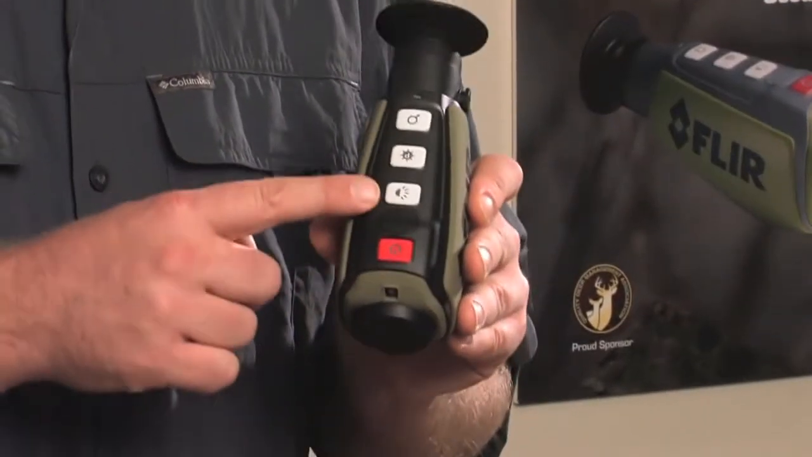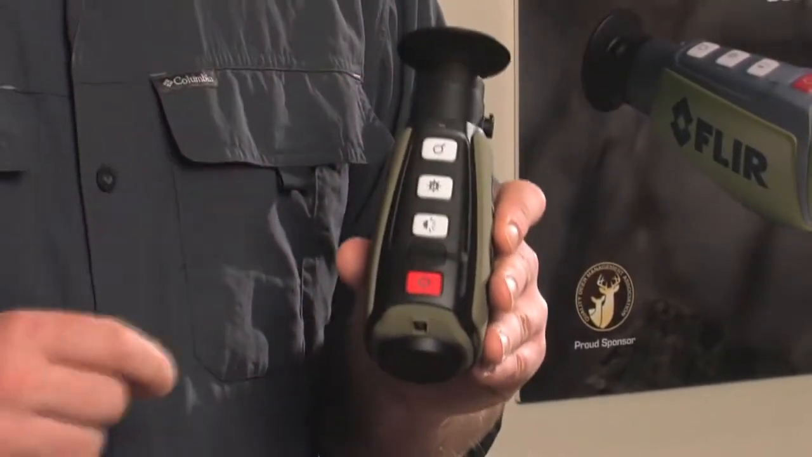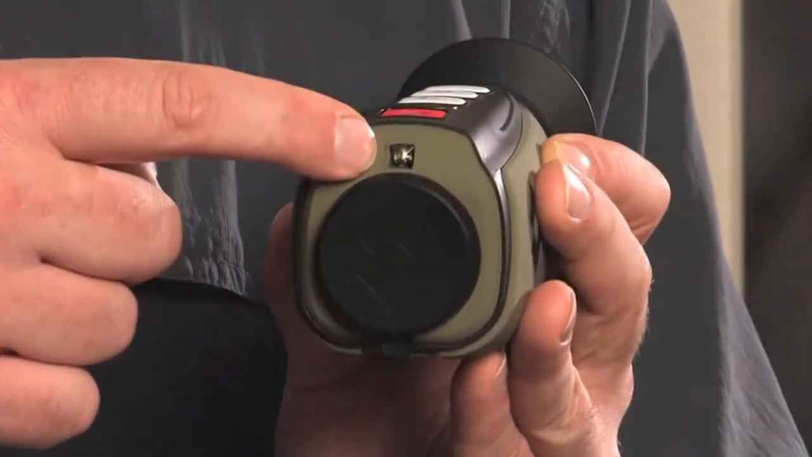Next, we have the brightness control. The brightness button not only controls the brightness of the display itself, but when the unit is powered off, it'll turn on the LED task light.